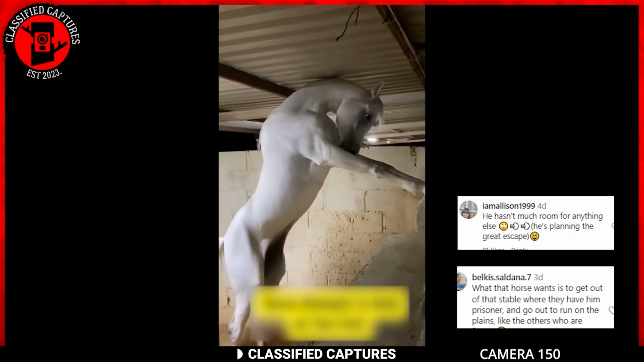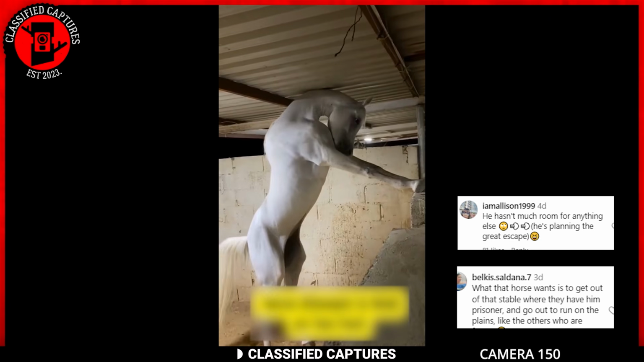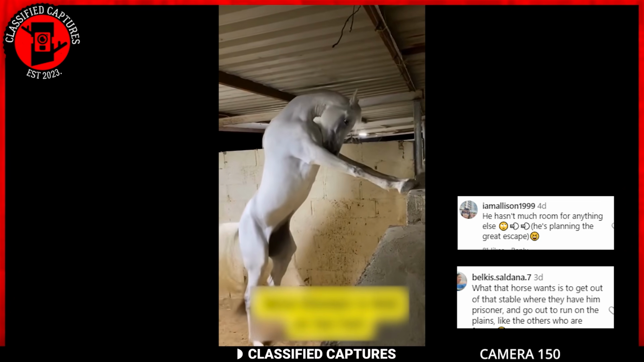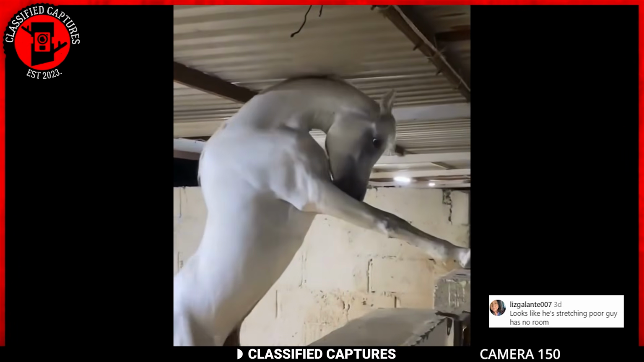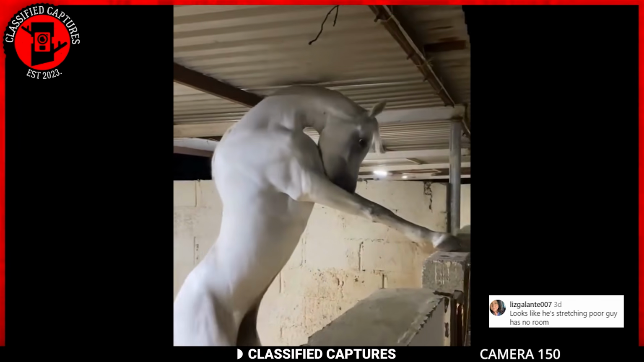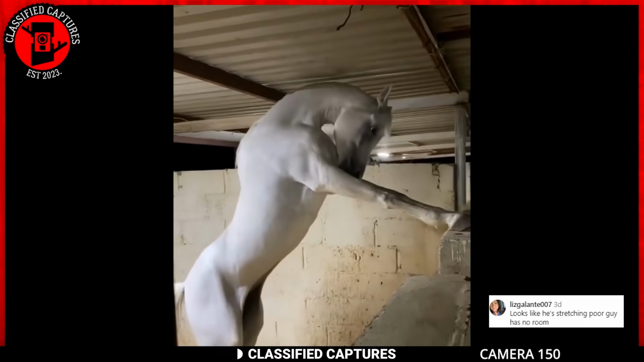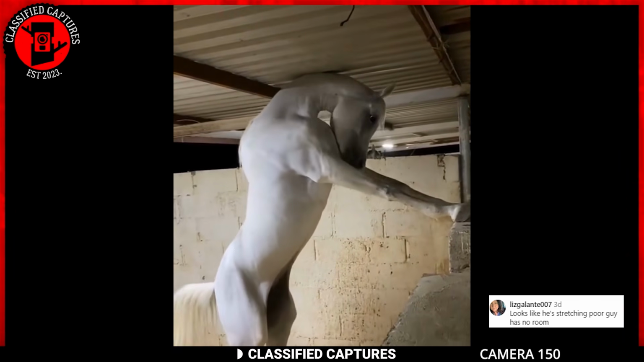and most people suggested that the horse was trying to break free from the stable. It seemed tired of the confinement, possibly feeling trapped or stressed in its environment. Others offered a different perspective, saying it was just stretching. Horses sometimes engage in behaviors that might look strange to us but are quite normal for them. Stretching could be a way for a horse to relieve muscle tension or simply a playful act.